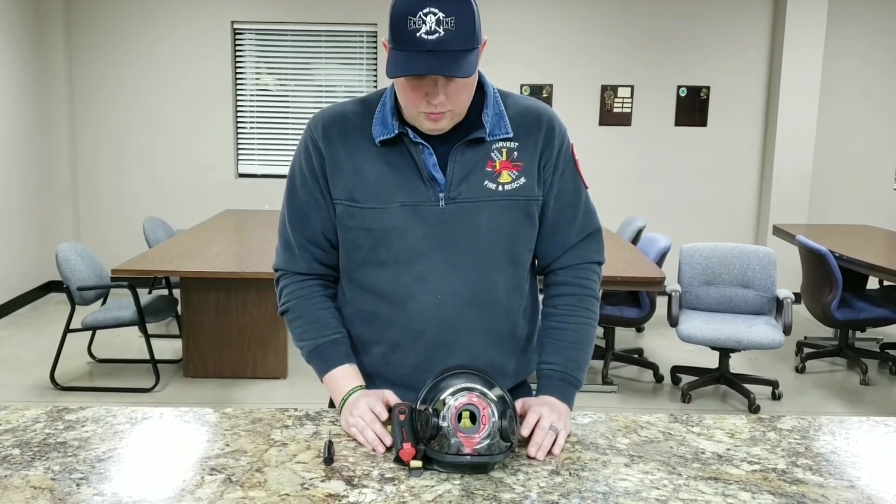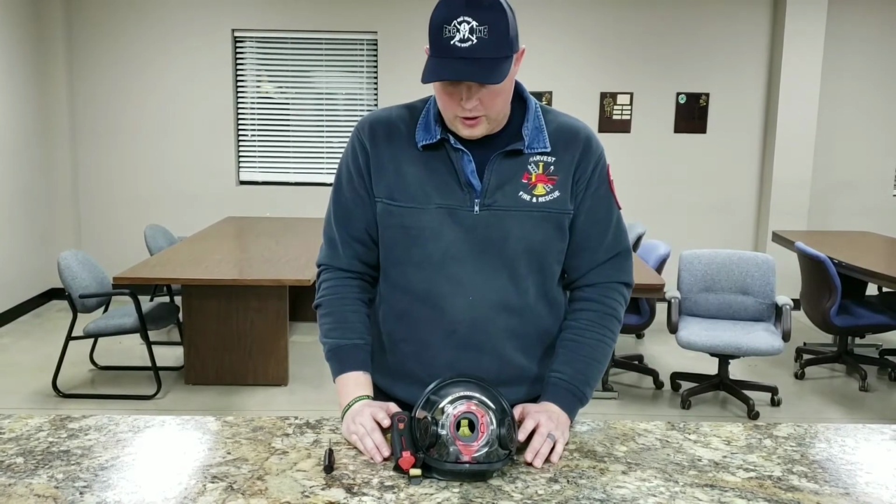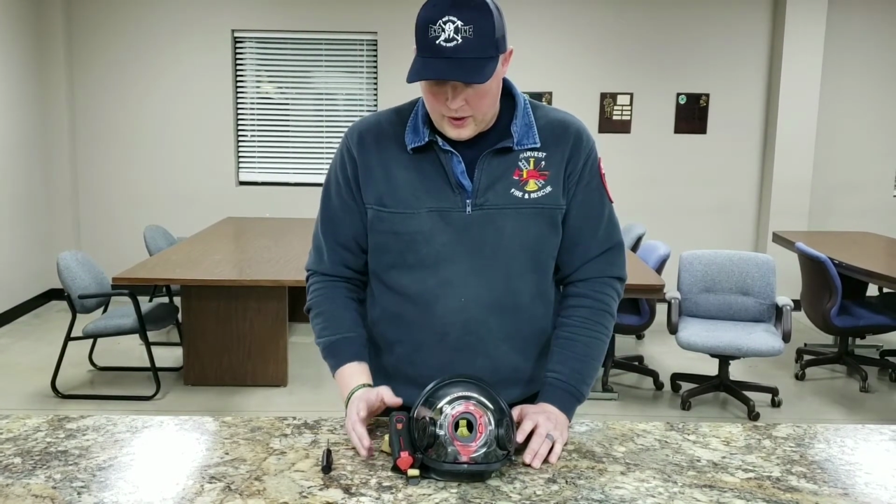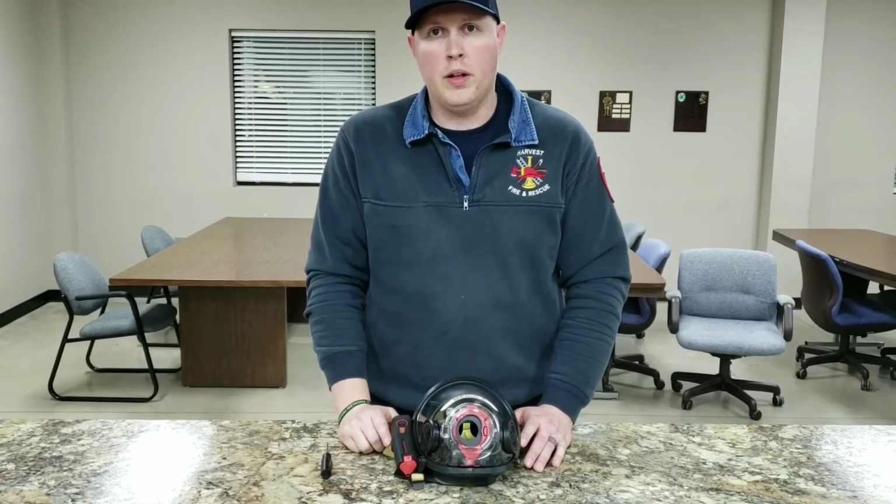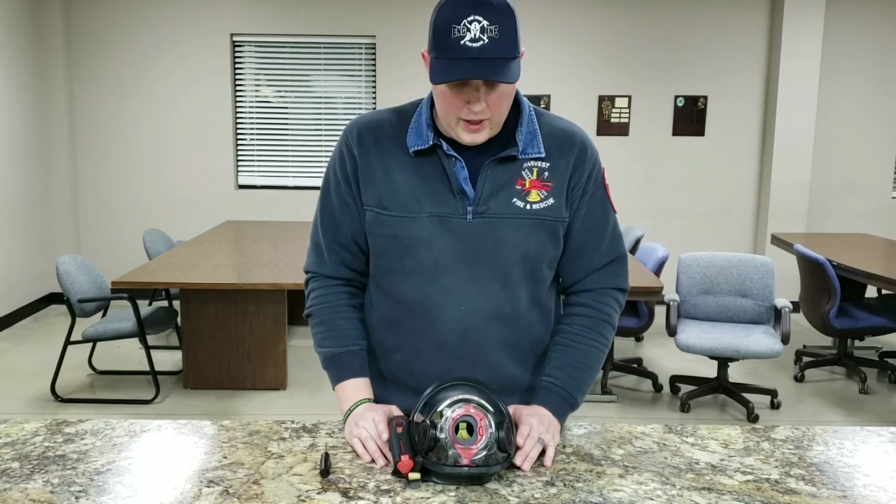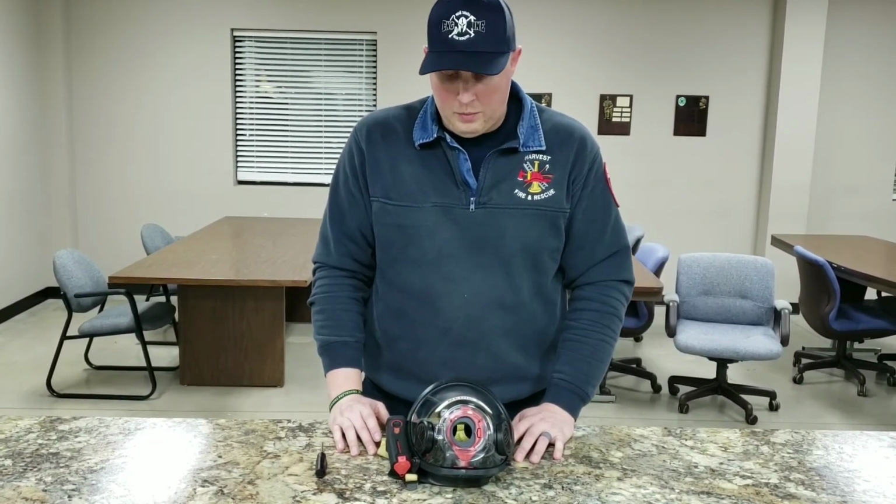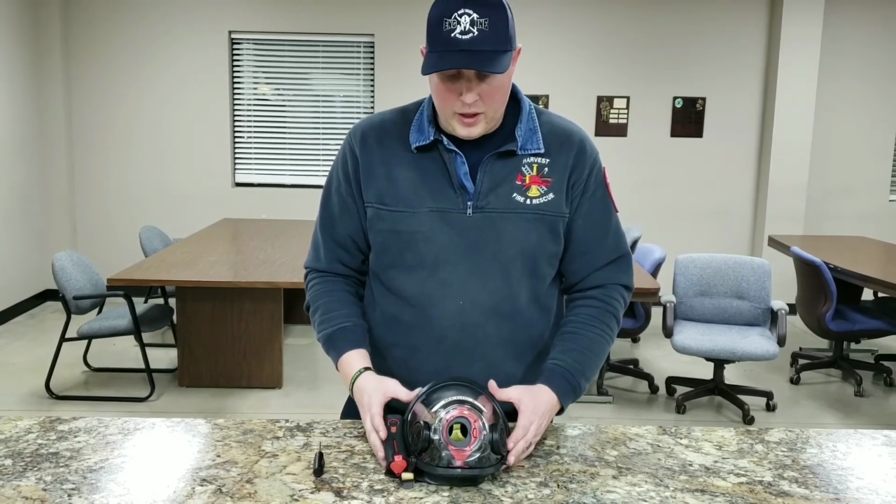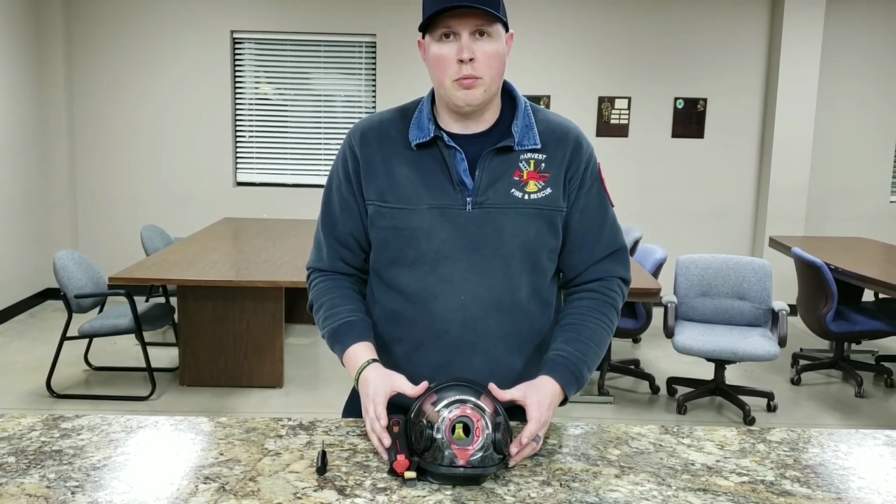Like I said, we should still pull our FLIR thermal imagers whenever we go on an interior structure fire, but this is going to be something that's going to aid us in search and possible egress if we get in an emergency. So if you have any questions, please feel free to ask. We'll go over some more hands-on stuff with this in the future. But once again, we're very excited about having the opportunity to have this paired with our new Scott X3 Pro SCBAs.